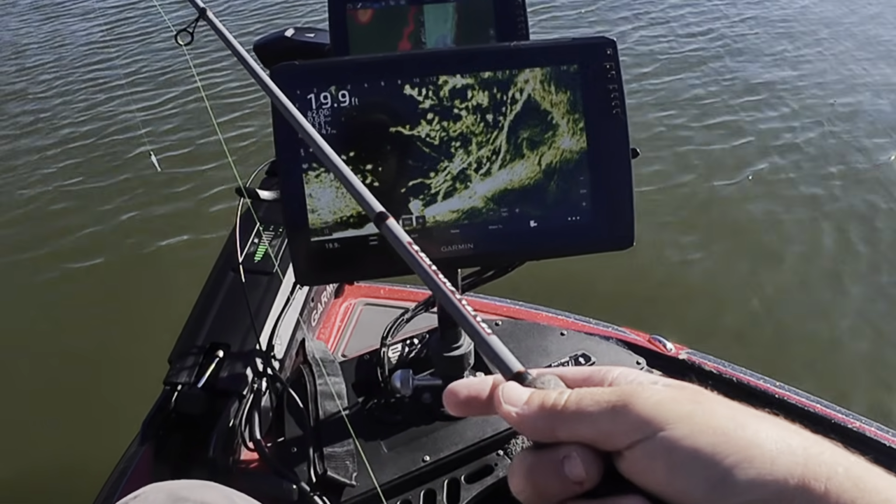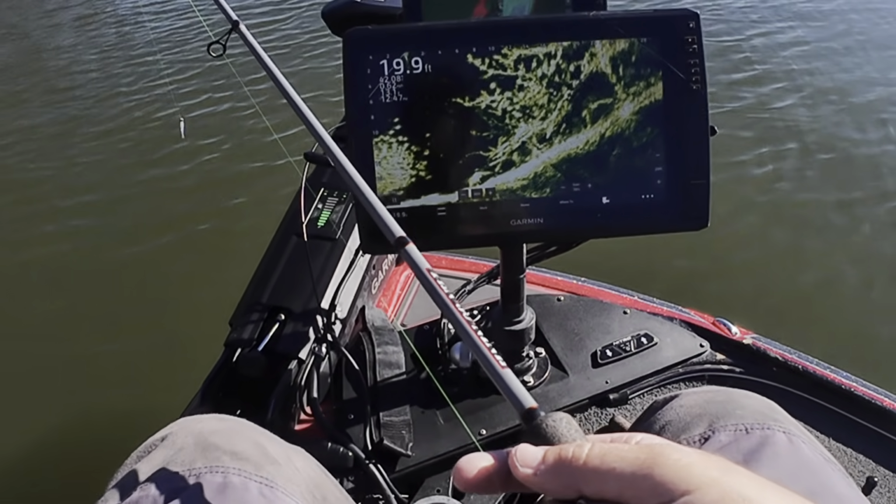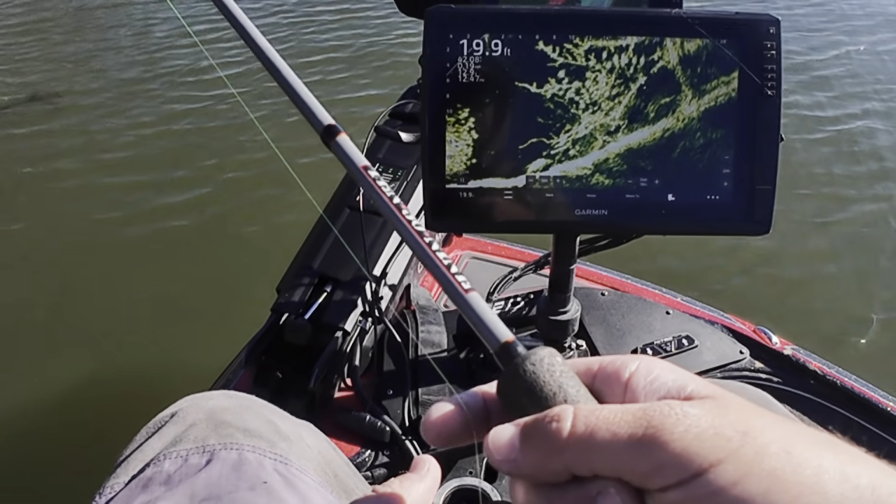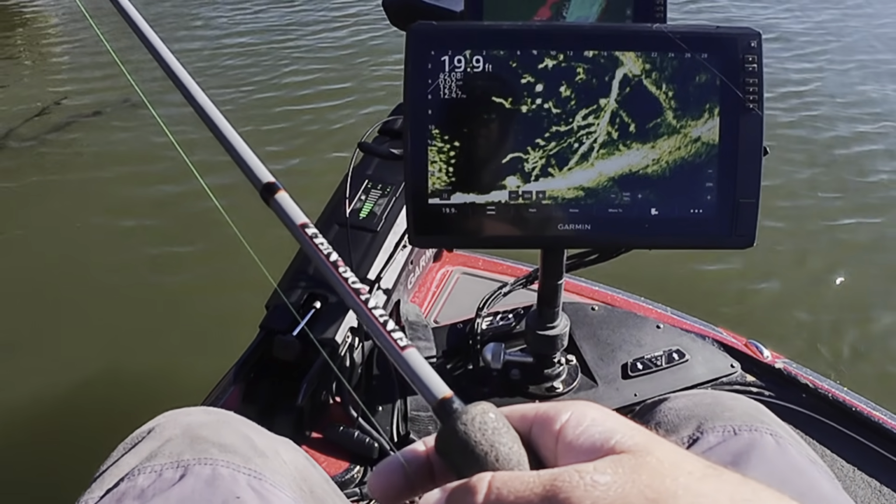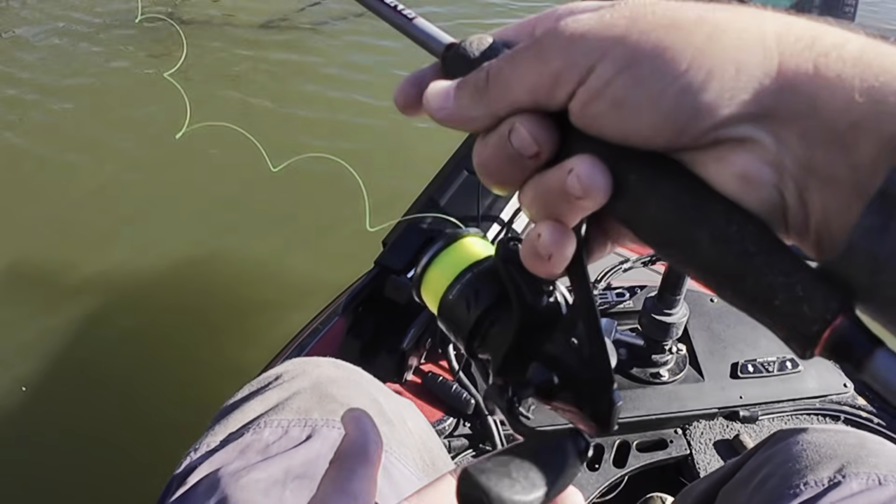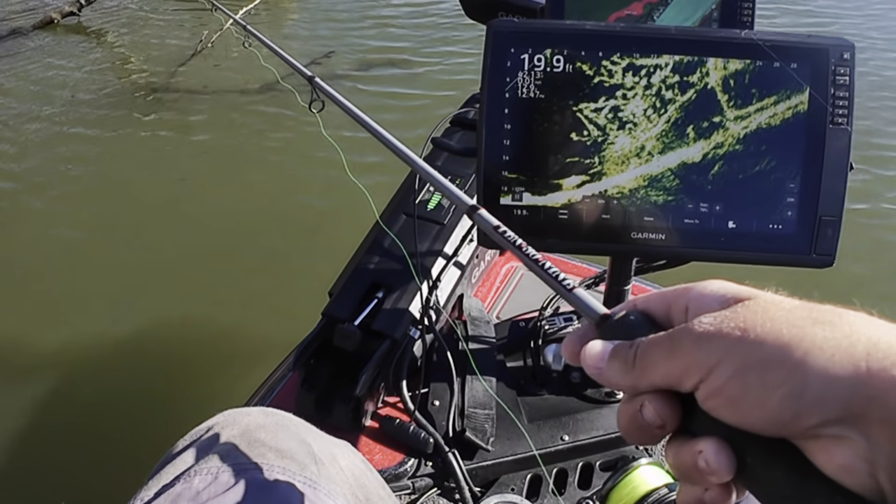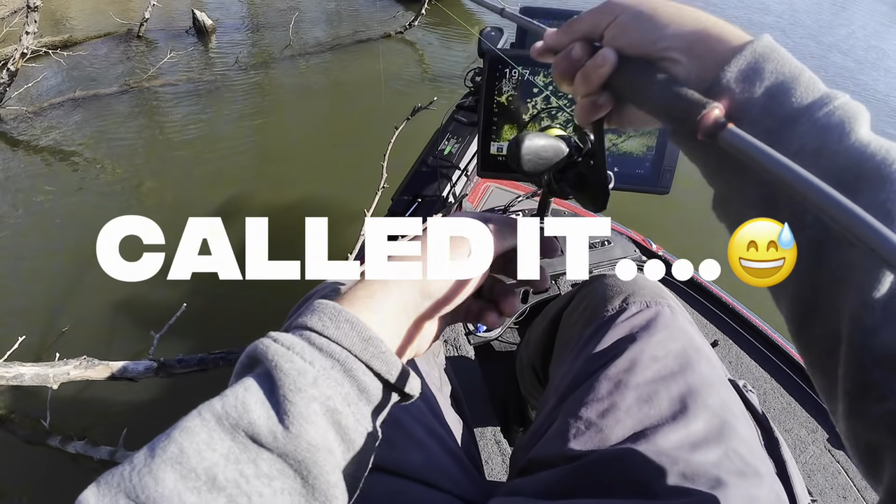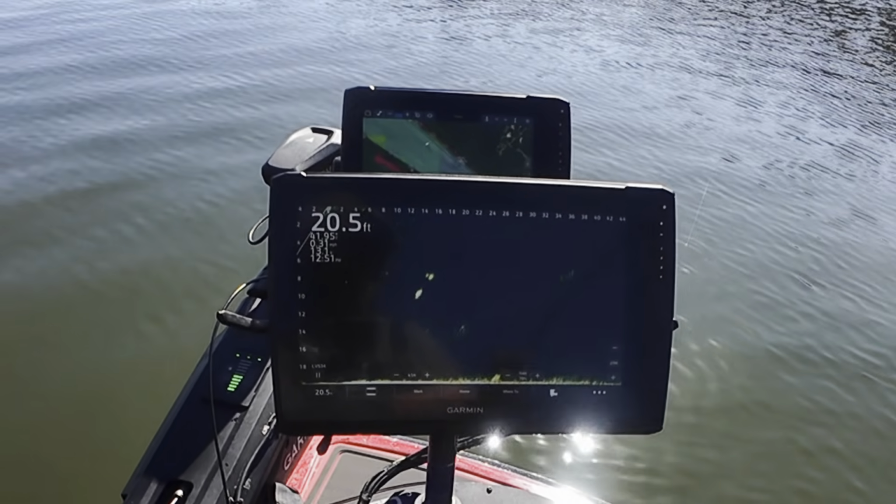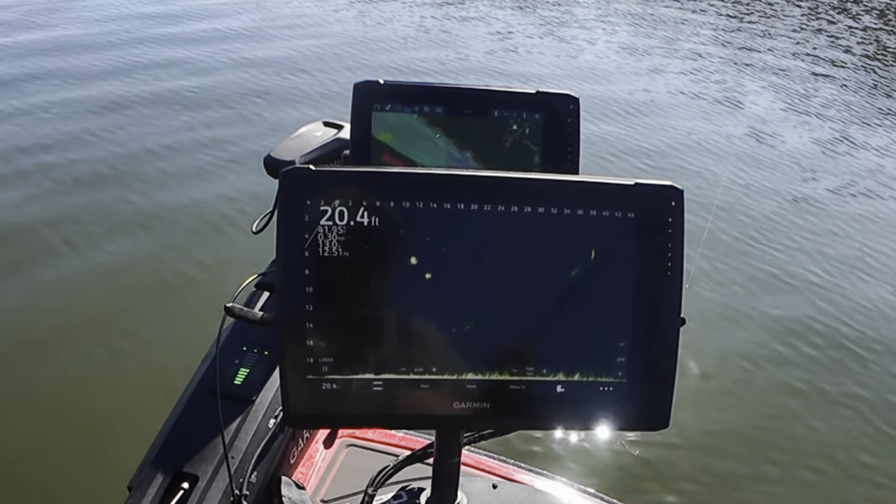Good Lord, look at all the fish in that tree. They know they're safe. I don't even know that I can get through there, but they are piled up. Right in here, I'm almost guaranteed to get hung up, but chasing, here comes another one.